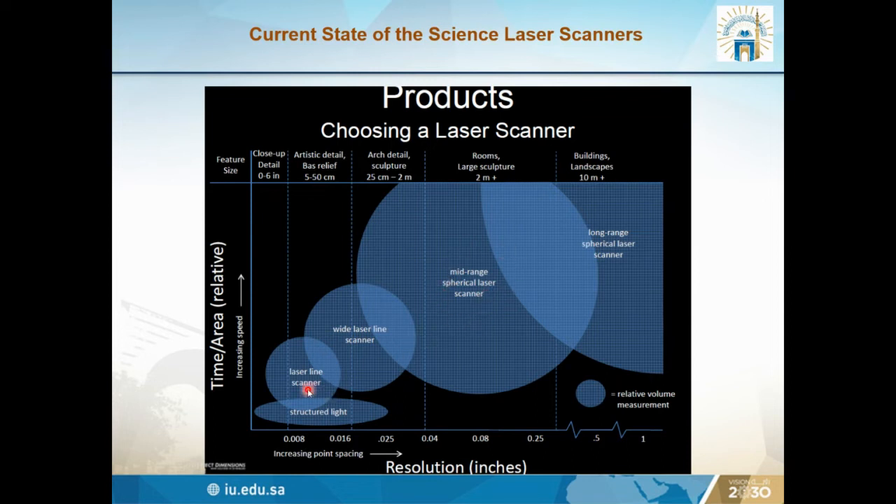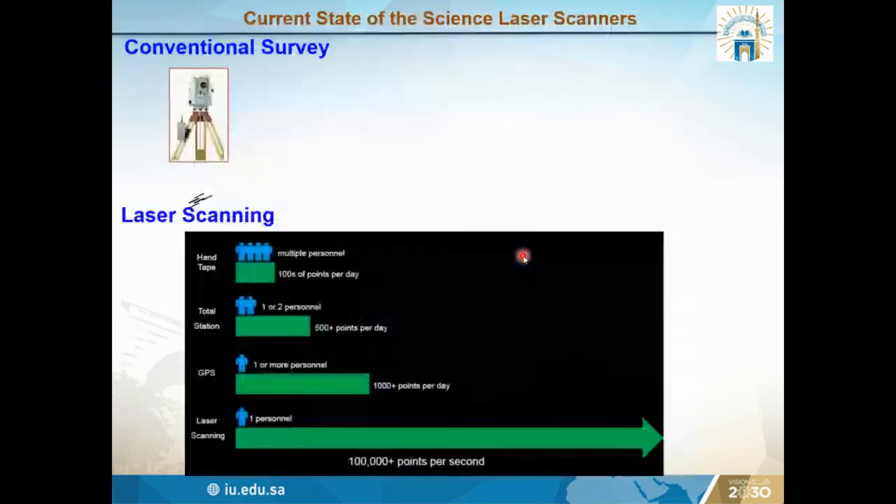So they change from the laser line to hemispherical laser scanners or long-range laser scanners. We are using large-range laser scanners, which can be more than 10 meters, and some can capture more than 300 meters. The scanner we are using has a range of about 150 meters. It will capture the whole data.